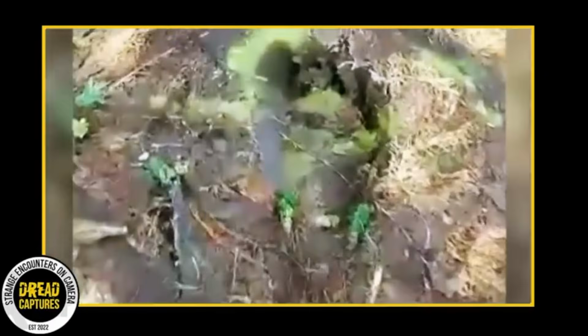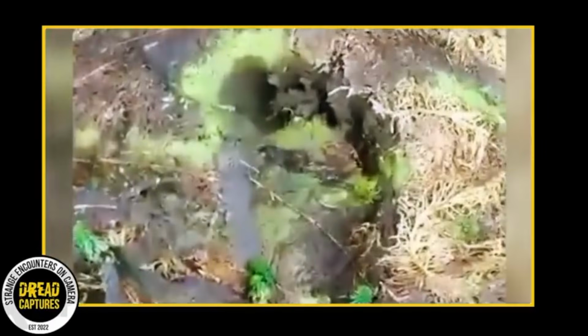At a casual glance, these footprints seem like they could have been made by a human. They look almost exactly like the marks we leave with our own feet. But a more detailed look, especially when compared against the prints from the man's shoes, reveals something surprising about these